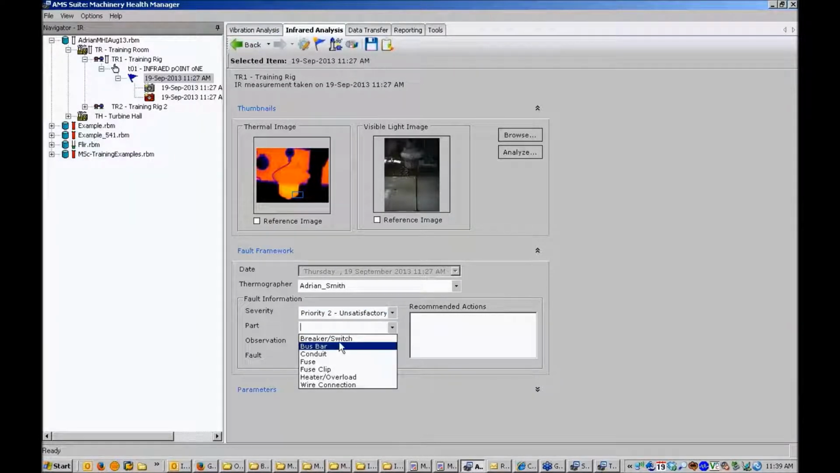I can indicate the severity of the problem, so I might say unsatisfactory, and I can choose what type of component it is. So type in motor. I can make an observation, hot casing, and I can specify a fault, motor fault or something to that effect. I can also add in recommended actions.